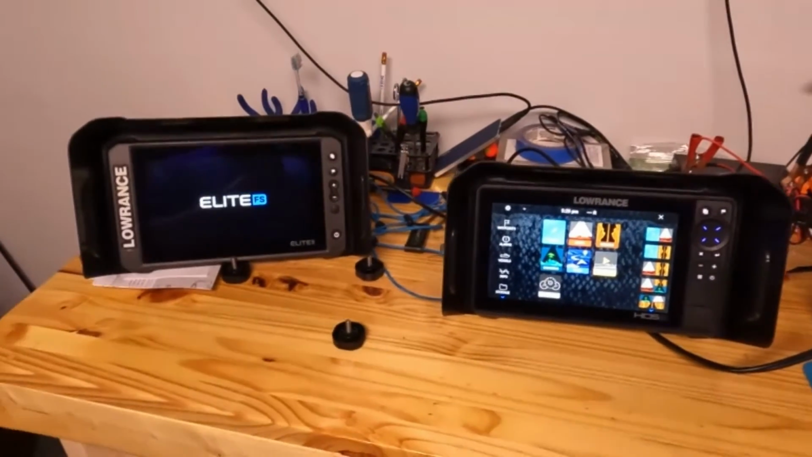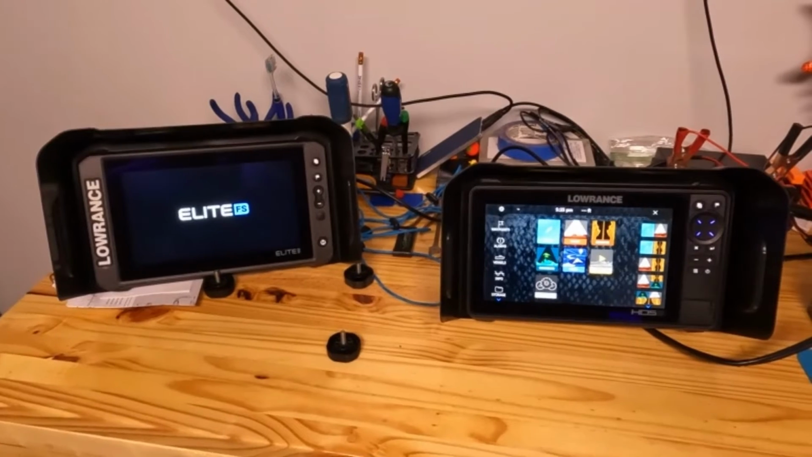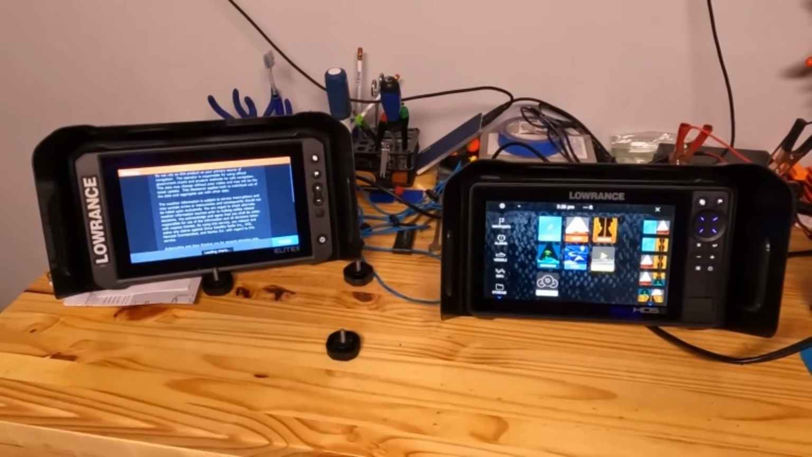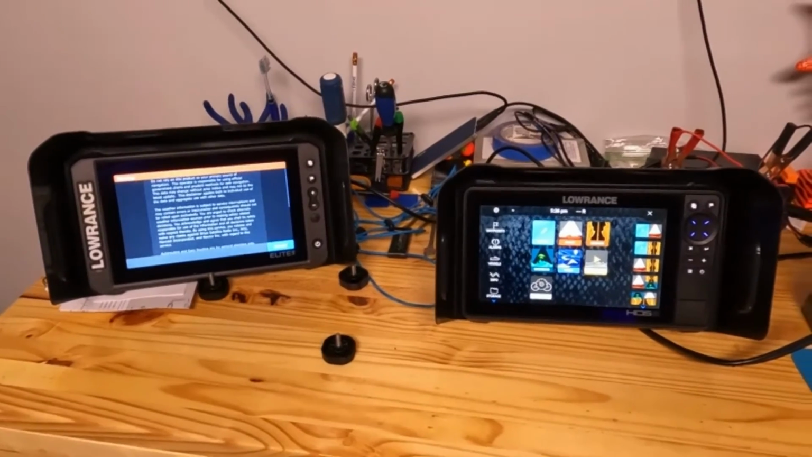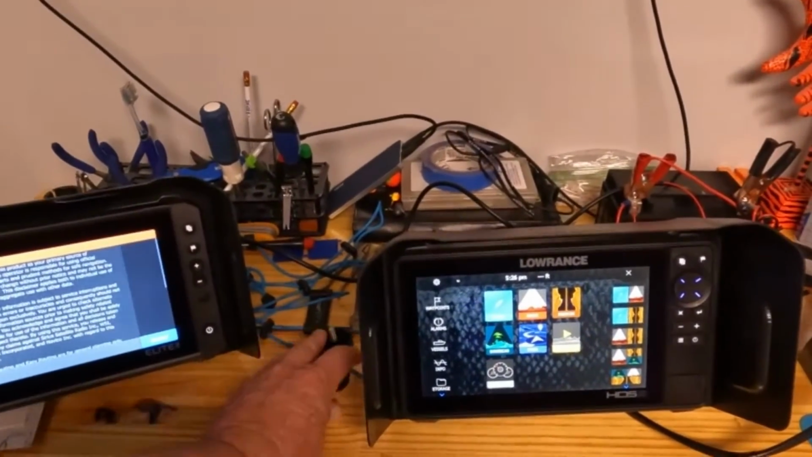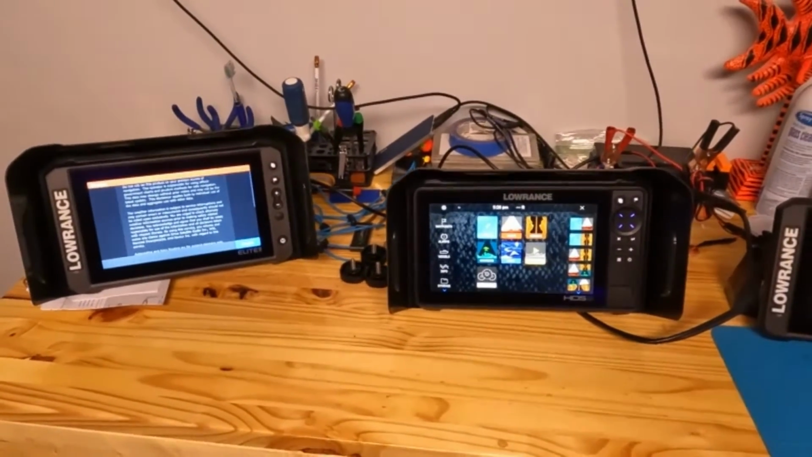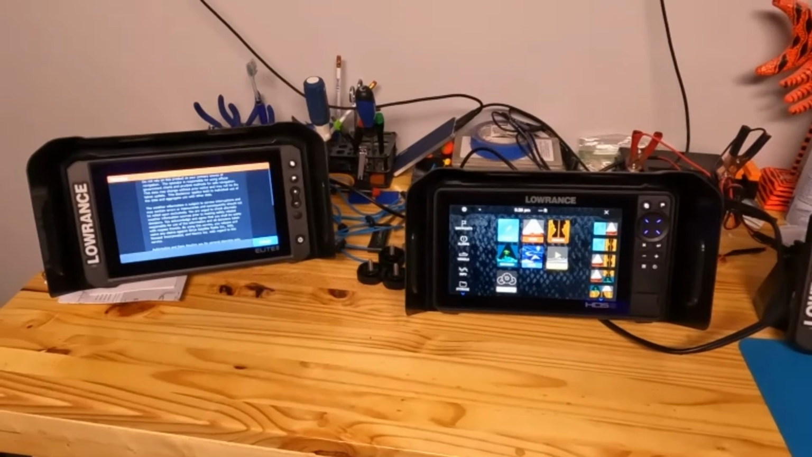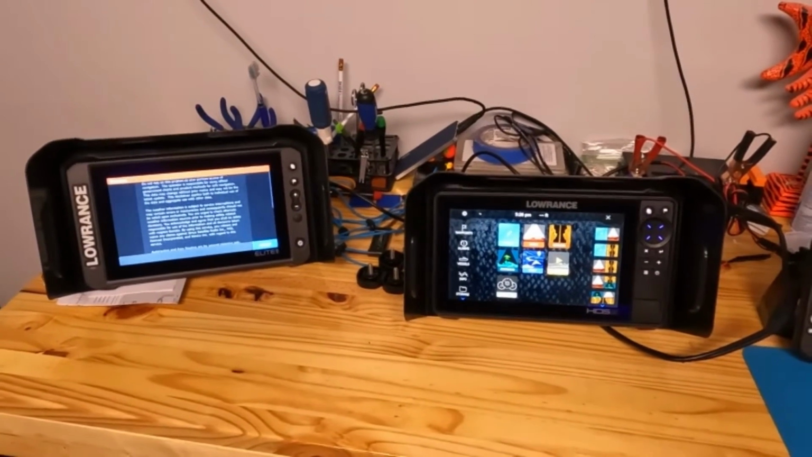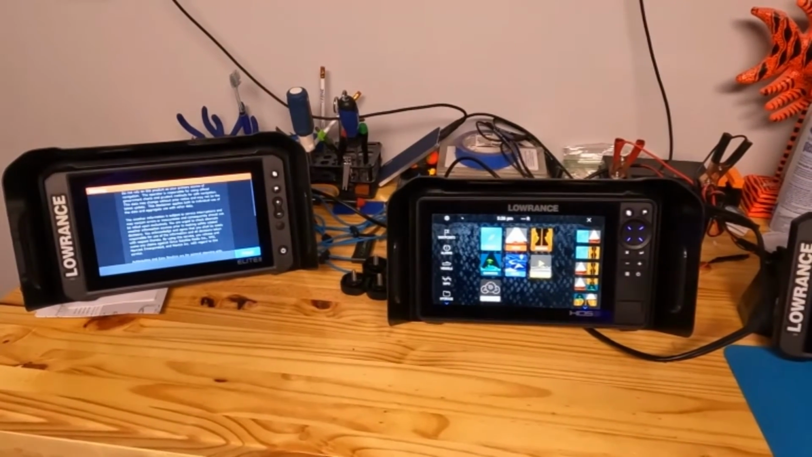I hope this kind of gives everybody an idea of the difference in them, and I'll let you guys and gals judge whether or not it's worth the extra money. A lot of it depends on if you're networking a bunch of stuff. Another thing, it depends on if you're running single units, or if you just got a lot of cash and you don't care. So hopefully this gives you a little better idea of the difference.